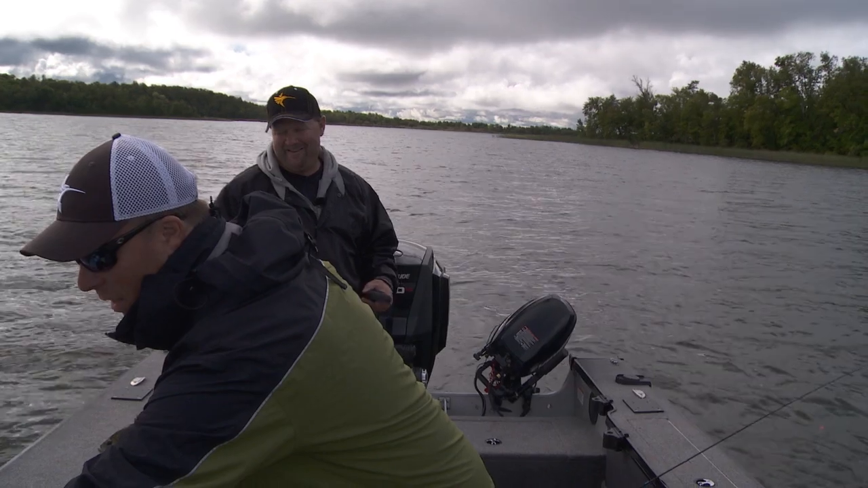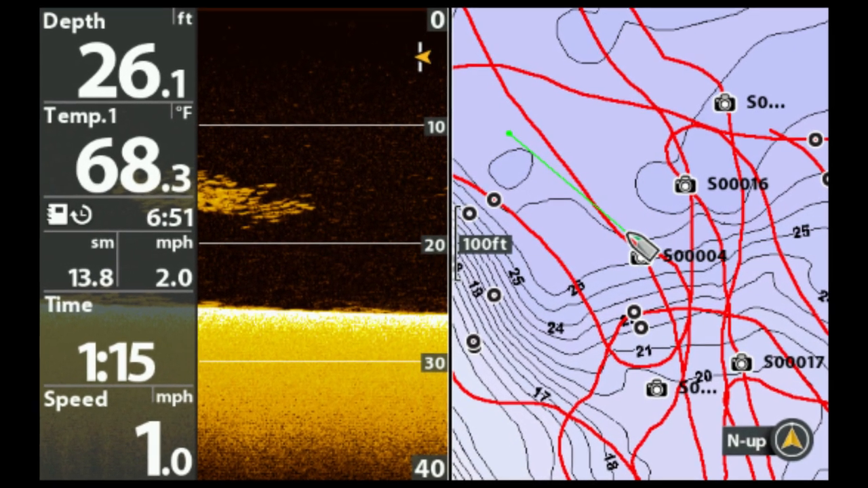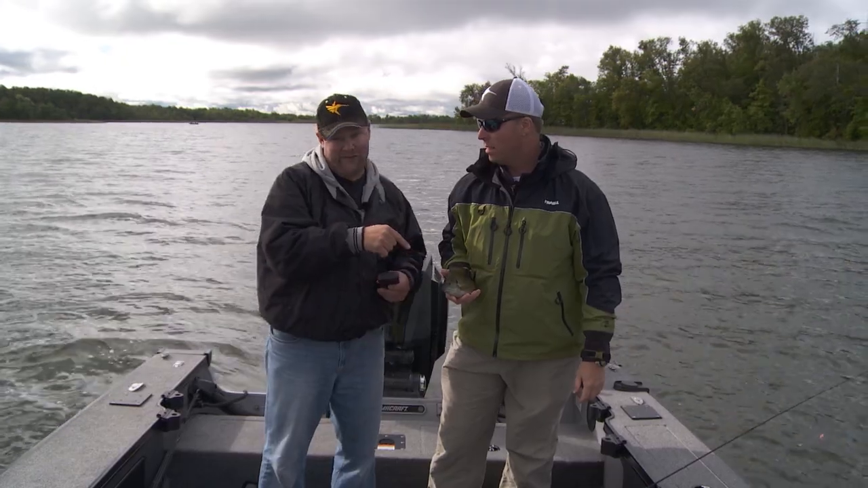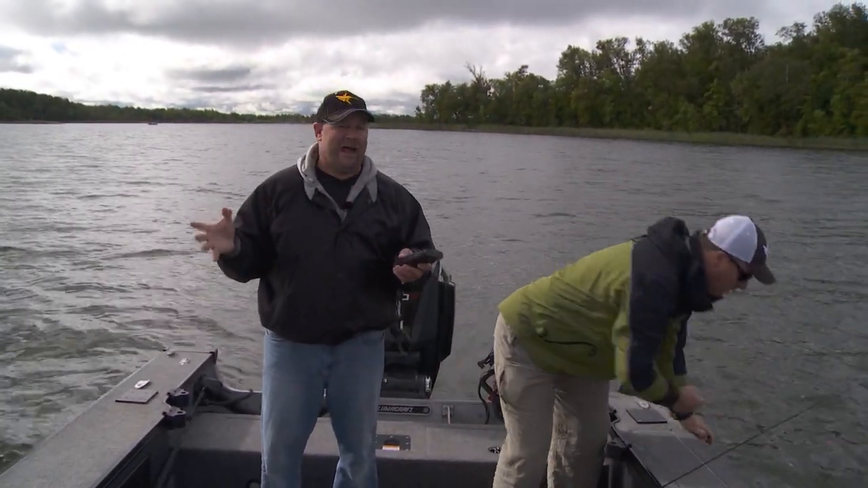And you know what else? There is a school of these guys down there, and all I did is I pressed one button, and now we can come back to those. It's as easy as that to mark them. And here's what I did though to really figure out that that's what that was. I wasn't sure. I mean, this could have been a little clump of weeds. It could have been a lot of different things.